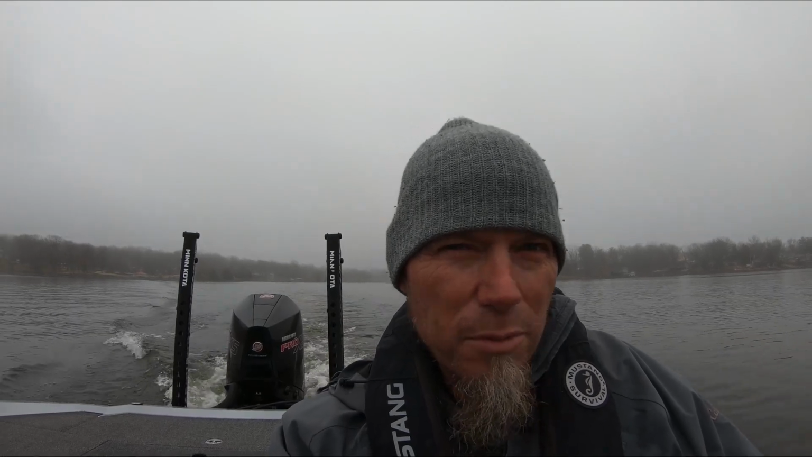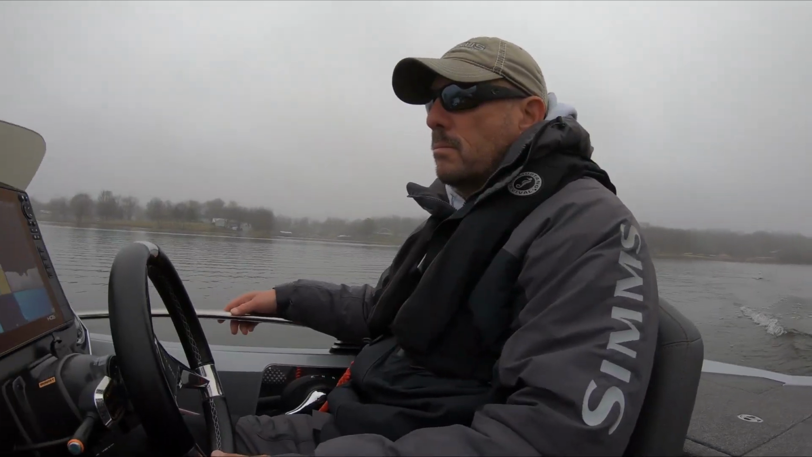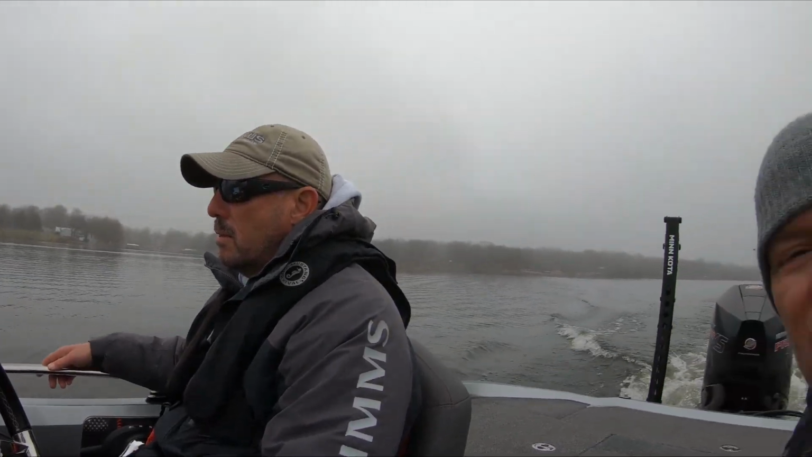It's kind of misty, overcast. We had some rain coming through yesterday. Air temps are like high 40s, low 50s. So it's comfortable, but it's just a little bit damp out here. So we're all geared up and Ron's behind the wheel here. And like I said, we're just idling around looking for the right stuff. It's just idle, idle, idle. So we'll show you kind of what we're looking for when we find it.